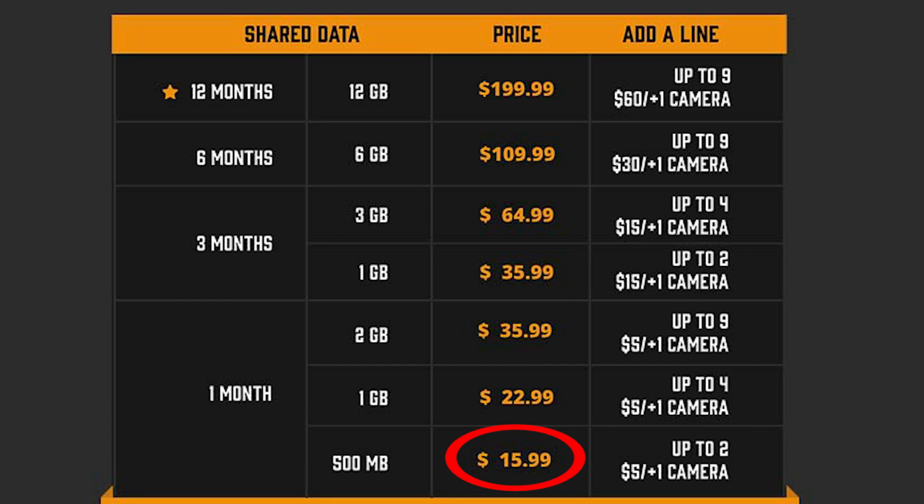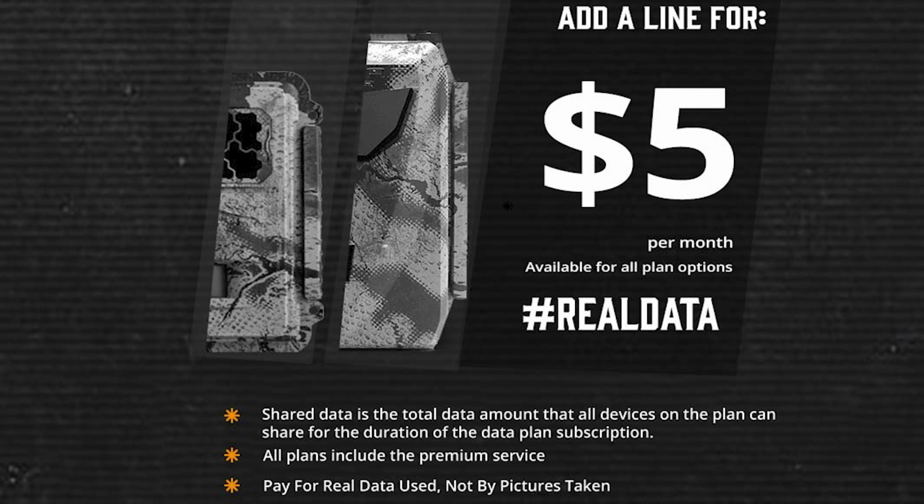So just to go over the data plans real fast, the cheapest plan is $15.99 per month, and that will get you 500 megs of data. So you could pay per month, or you can buy 3 months at a time, 6 months at a time, or you can pay for the whole year. Now you can add a line for $5 a month, and you will share that monthly plan between the 2 cameras. So if you have 2 cameras and you have the 500 megs per month, that's going to split between both cameras. So you're paying for the data that is used and not per photo.